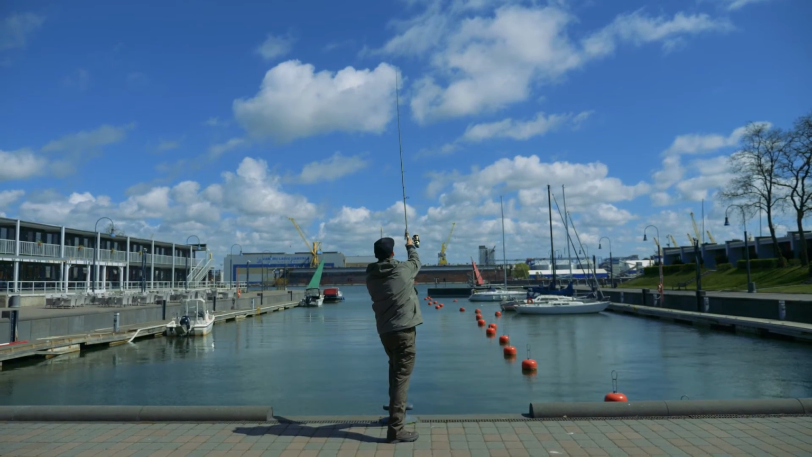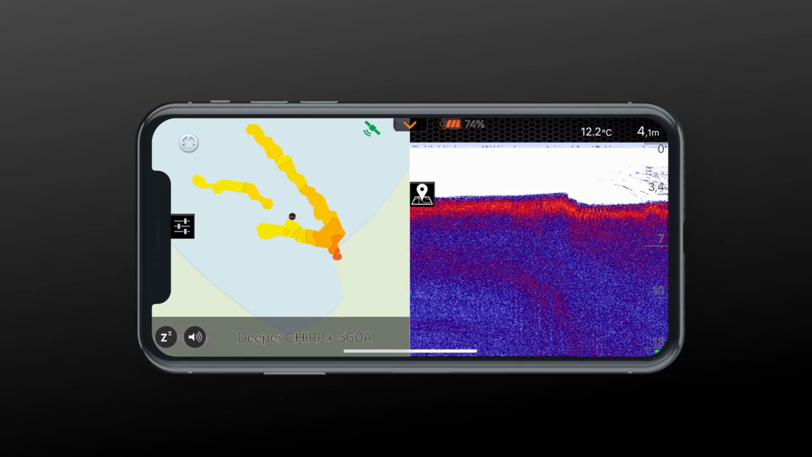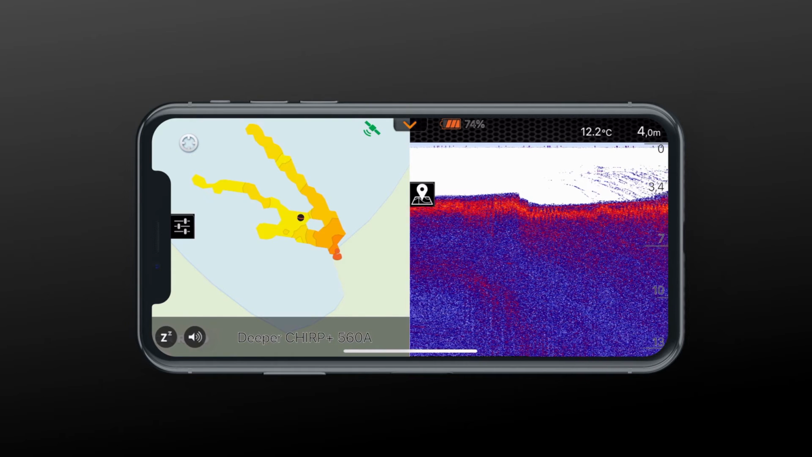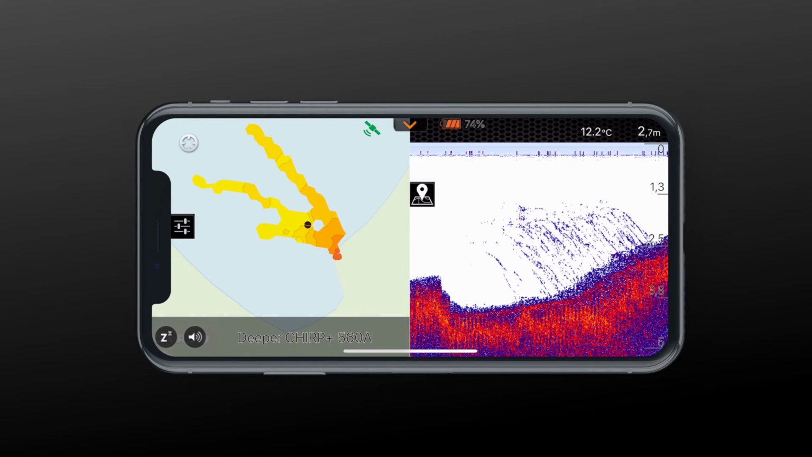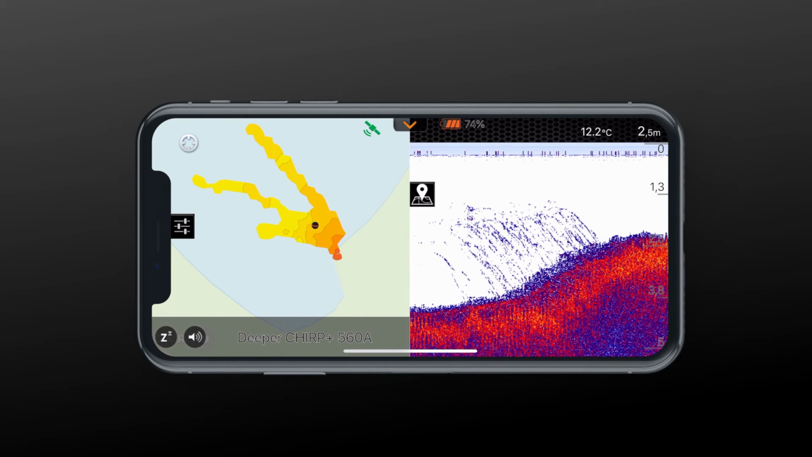Now you can cast it further, then reel it in, and your map will fill in with depth data, giving you the complete picture of the underwater structure where you're fishing. For a more detailed picture, scan and reel several times. On the right side of your screen, you will see the standard display mode, and to the left, the bathymetric map data. The data is color-coded to reflect the depth readings.